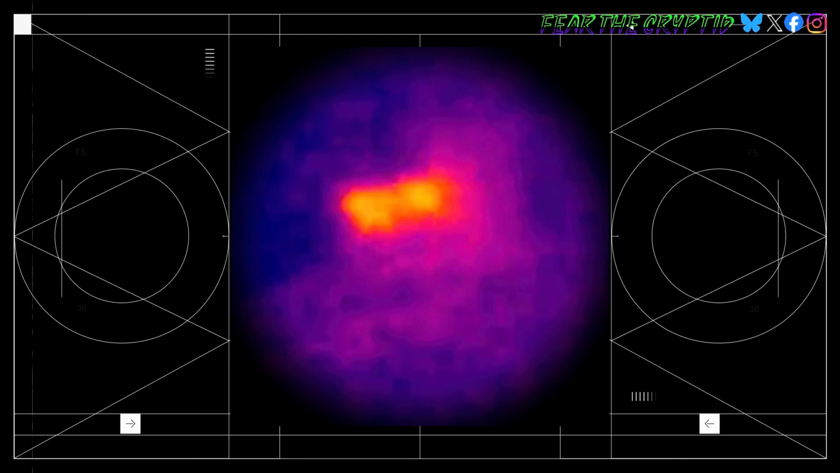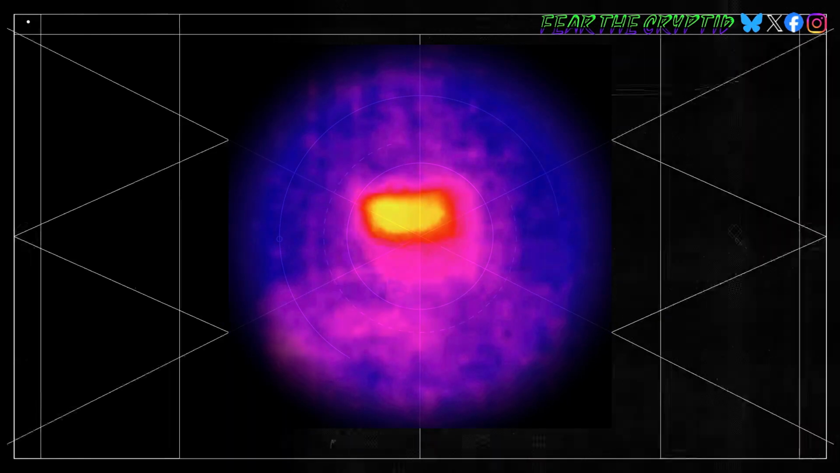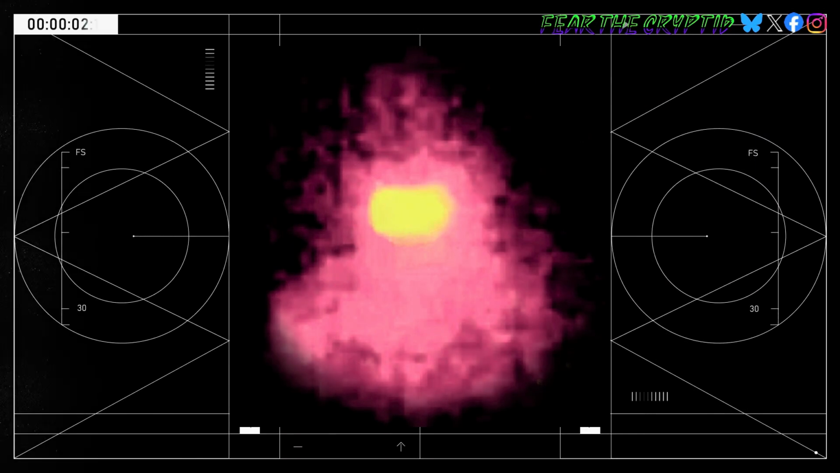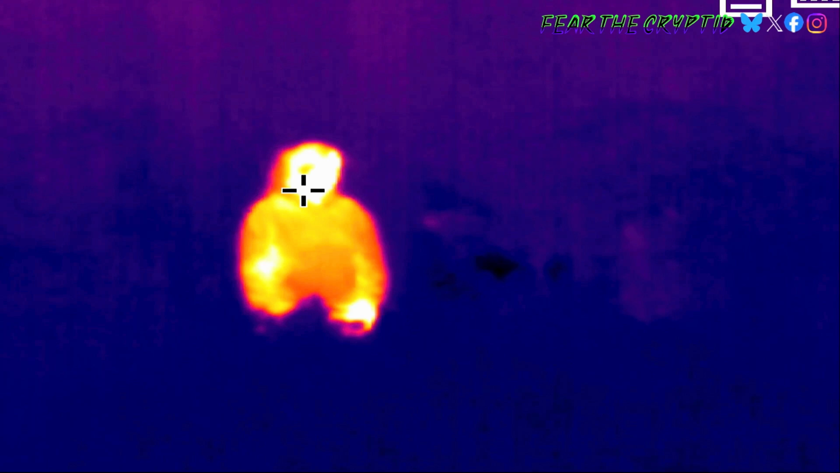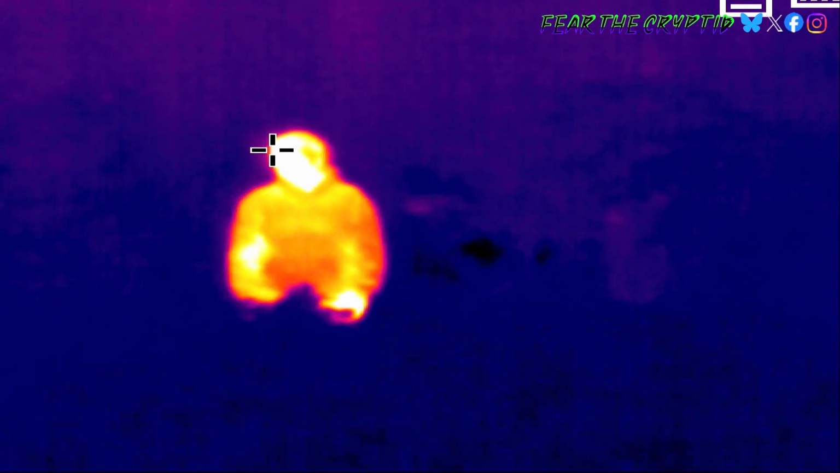We can clearly see its two glowing eyes as it turns its head to the left and then to the right. We add a red filter to help you better see the outline of its shape. Using the thermal camera, my wife and I try to recreate the distance from the campfire to the tree line where the unknown creature was seen.